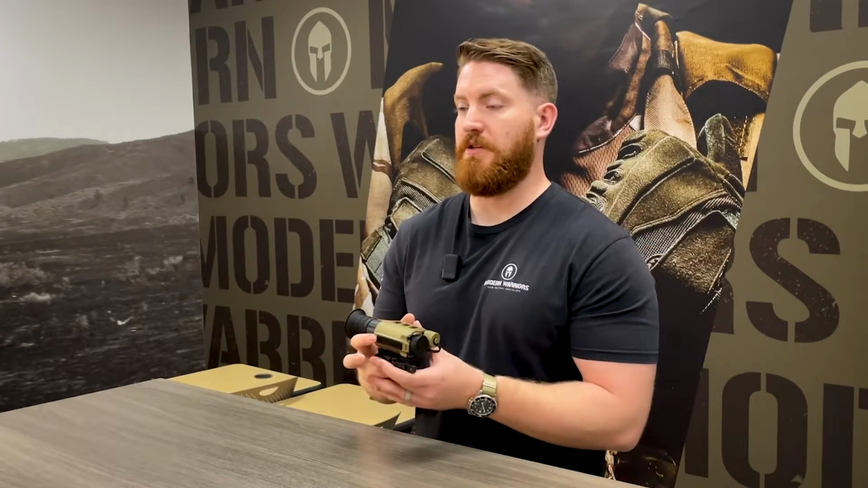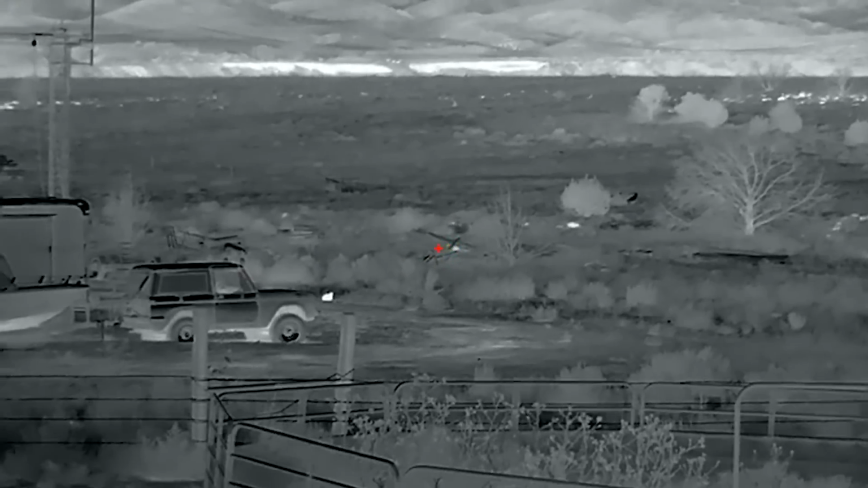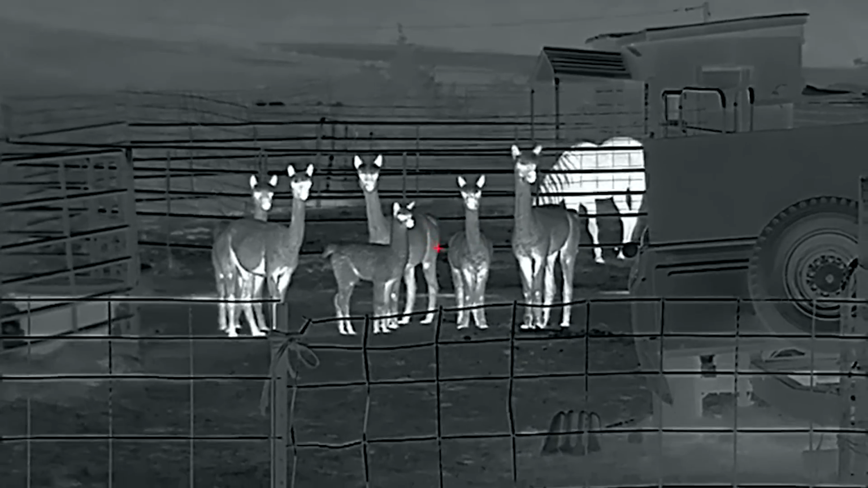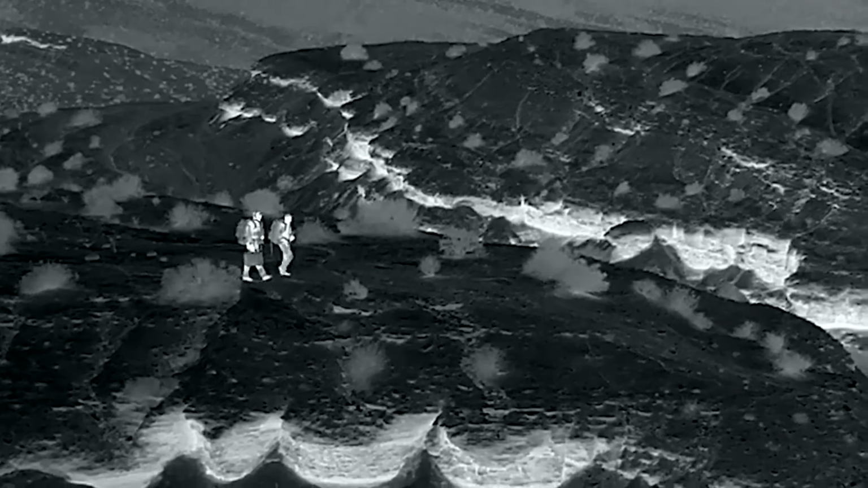That's a big reason that these are used in not only military applications, but law enforcement applications. A lot of times you're going to see guys in search and rescue departments using these, because they are very capable of finding not only people but animals and whatever it is that you need to find, because you're looking for heat sources rather than an actual image of somebody. Having a device like this is going to be hugely advantageous in the sense that you are able to very quickly find those targets that you need to find.